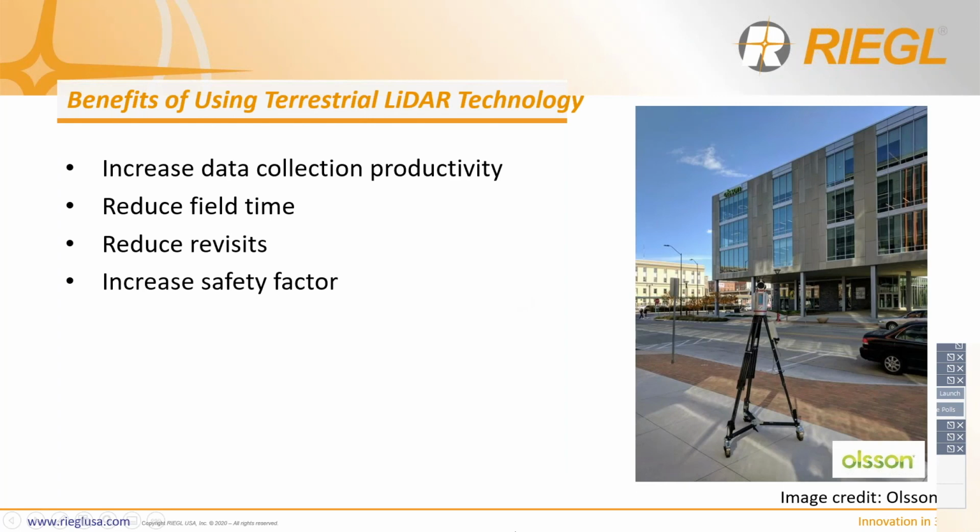Before we hop into it, I'd like to thank Laura over at Olson. She sent in some really great pictures of some surveying projects that they're working on. As you guys can see here, it's a real world example of a roadway, some building structure. So we're in an urban environment. That's the screenshot, or the image shot, that's over on the right.